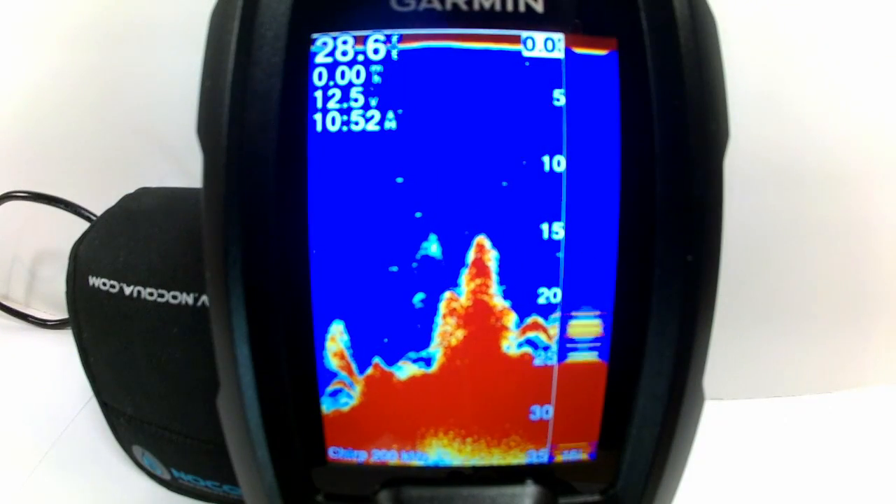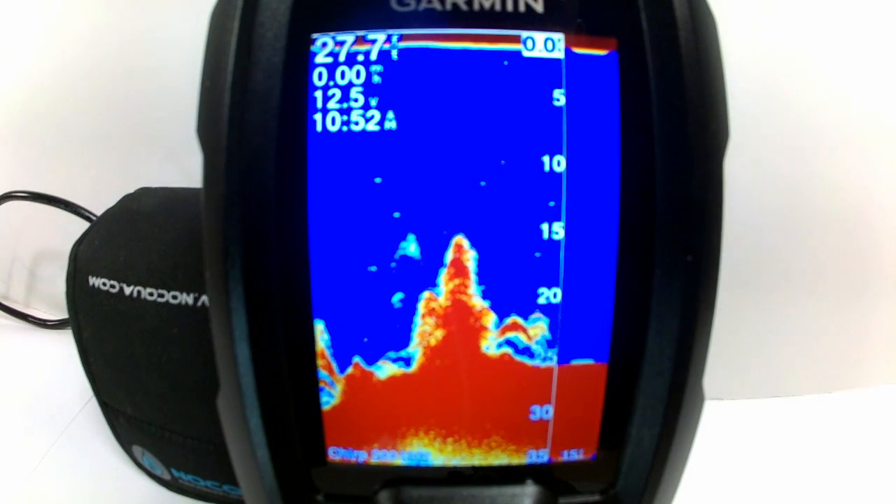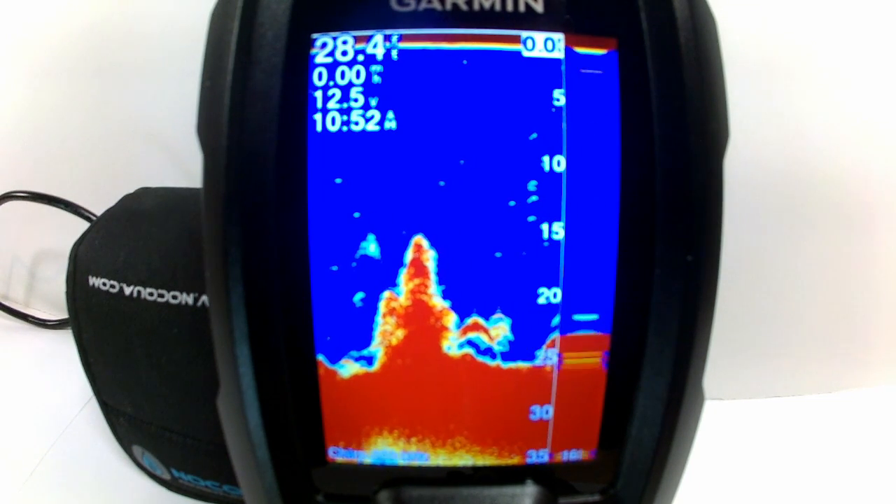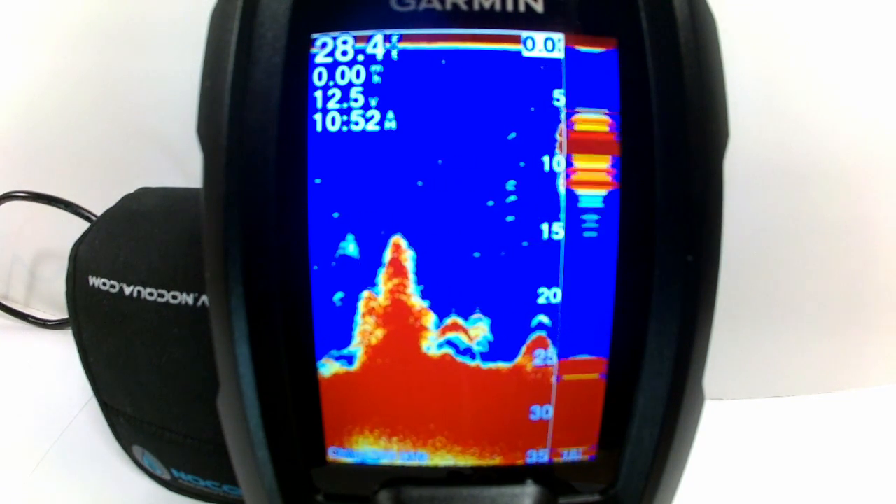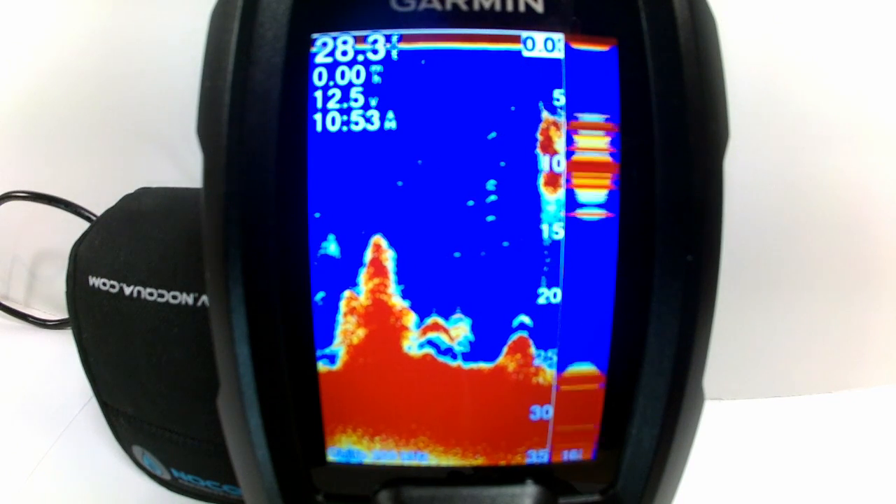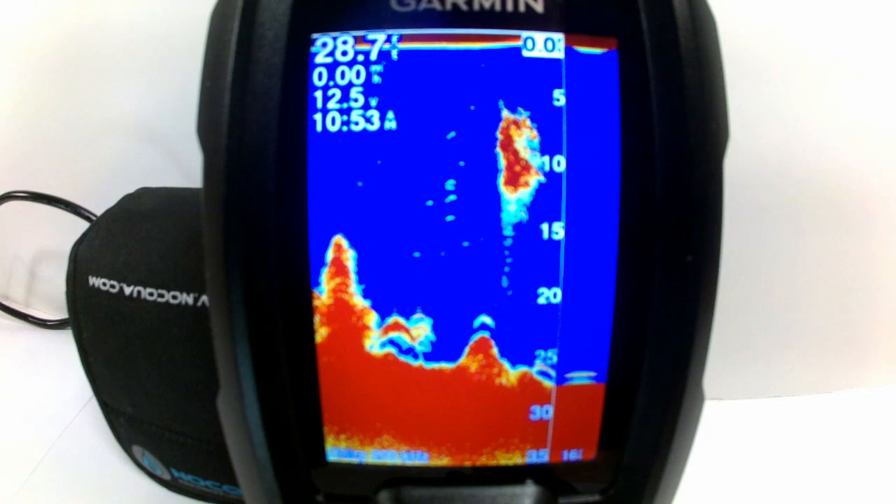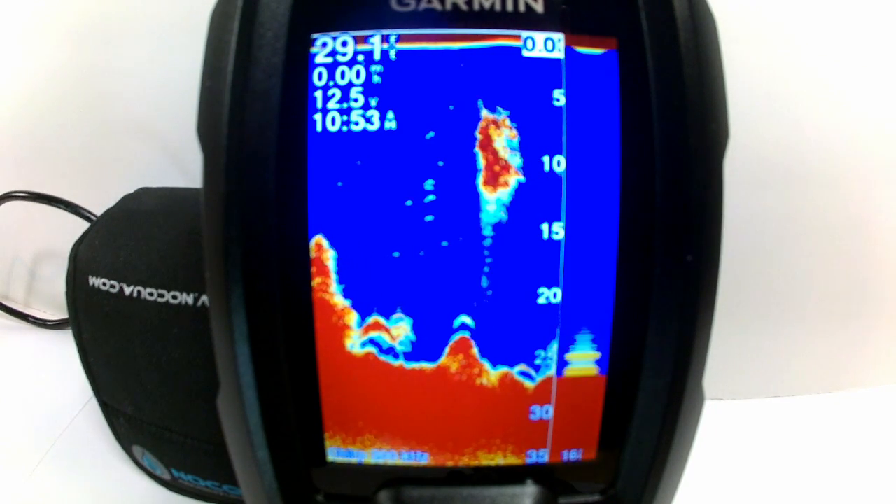Well, I hope you've learned a few things from watching the video about the Garmin Striker 4 Fish Finder. Like I said, this is just part one of what's going to become a two-part series, and this part was just dealing strictly with the sonar functions and options. The next part's going to deal with the waypoints and GPS tracking functions.